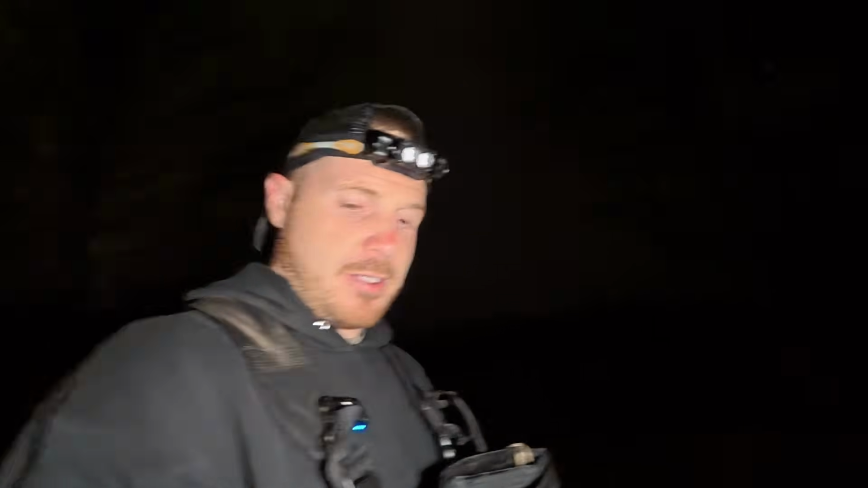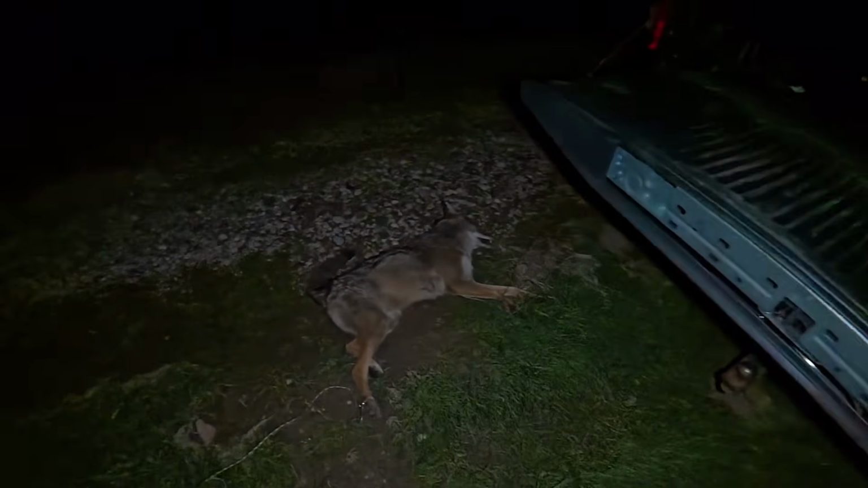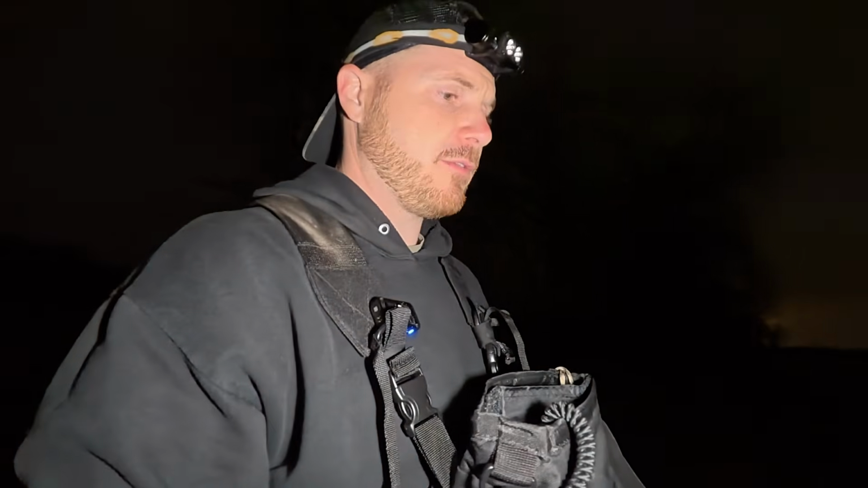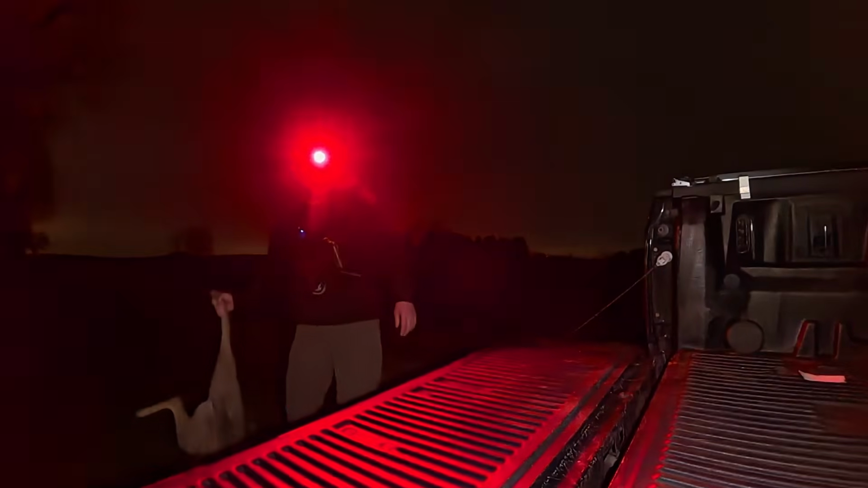I'm gonna go to old reliable Pound Town, and Pound Town did it. Definitely got her attention. She didn't come in super hot. She was a little hesitant, but then she did finally end up coming in close enough for us to put her down. So let's get this dog loaded up. Oh yeah, she's got to be 30 pounds.